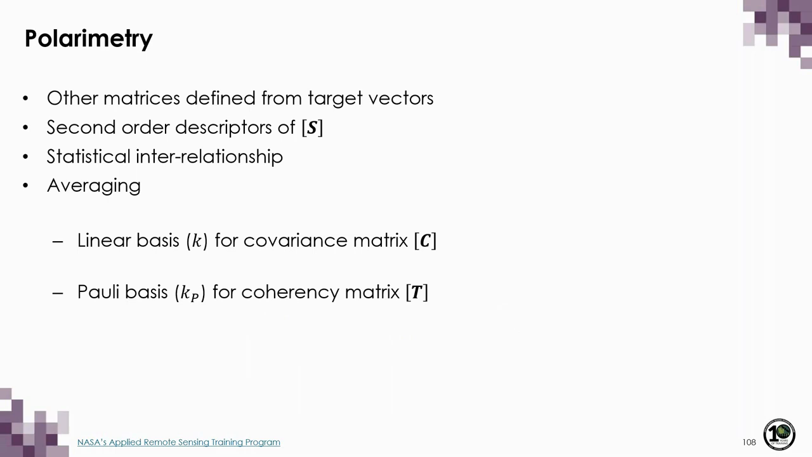From these target vectors, other matrices can be defined, and these can be considered second-order descriptors of the scattering matrix, which, rather than representing the channels themselves, as is the case with the scattering matrix, they characterize the statistical interrelationship between different channels, which is achieved via averaging, usually of adjacent pixels through application of a speckle filter.